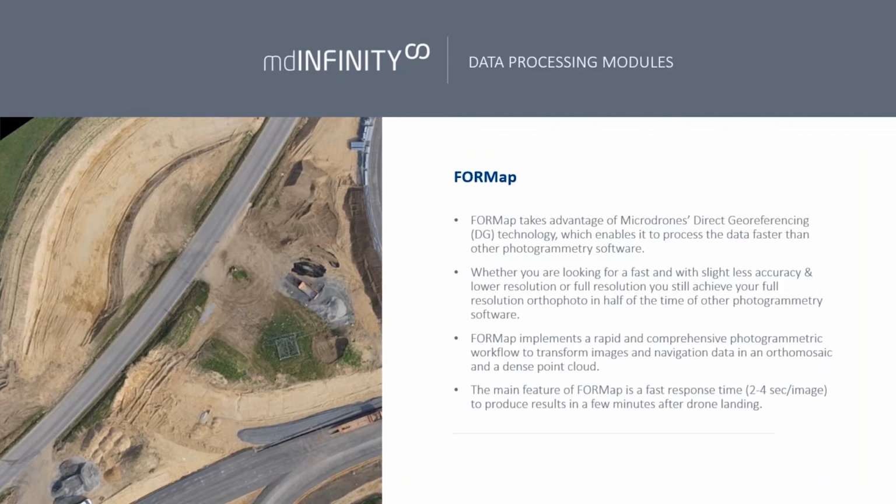The accuracy or resolution you're looking for will, of course, define how fast you can create the orthophoto or your DSM. For a low resolution orthophoto around 10 centimeters, this process can take in FORMap only around 15 to 20 minutes. And for a higher resolution deliverable with standard settings, up to 2 to 5 centimeters, it would still take half the time of software like Pix3D or UAS Master. It would just be slightly less accurate, but the gain of time is really impressive. Either resolution you're looking for, I can assure you, you will gain lots of time.